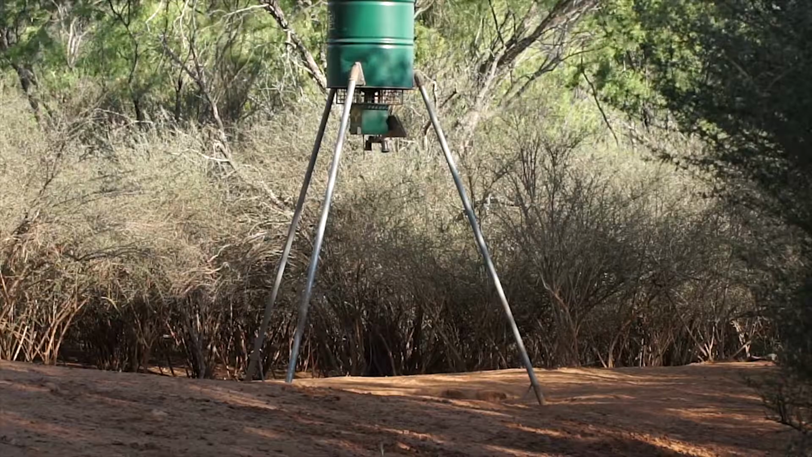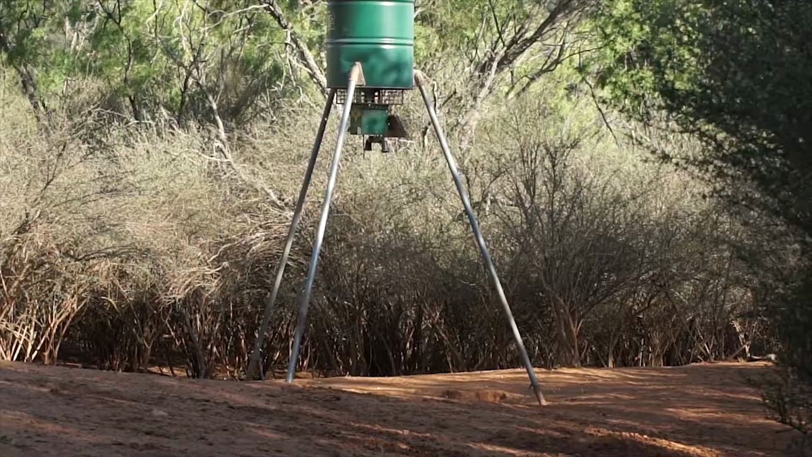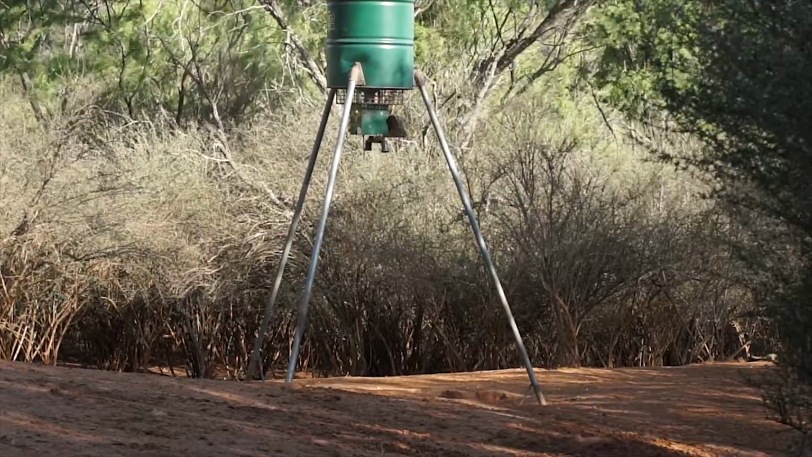A good thing about a corn slinger, you're able to see a lot of deer, you're able to see a lot of hogs. And the good thing when you're hunting over a corn slinger is that you're able to not only see animals, but you can get a good shot. So the feeder goes off, and I'm thinking, okay, it's gonna happen. And it did.